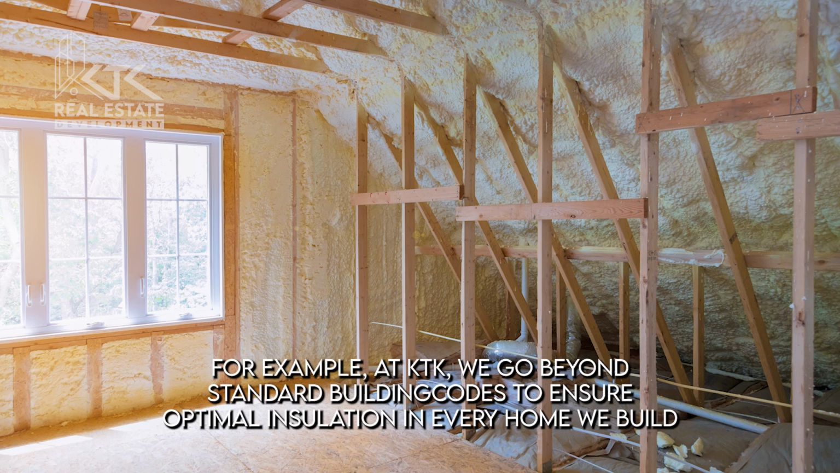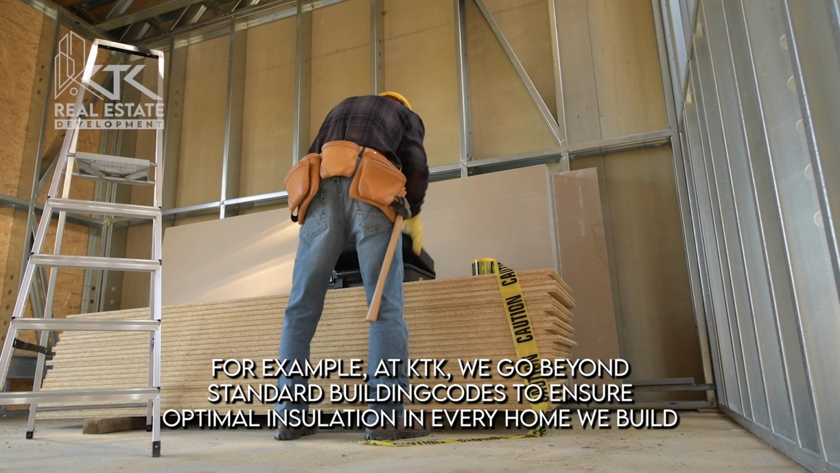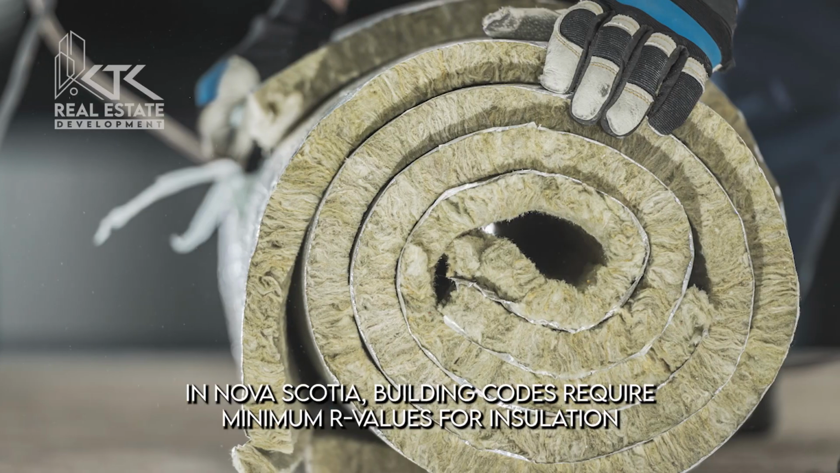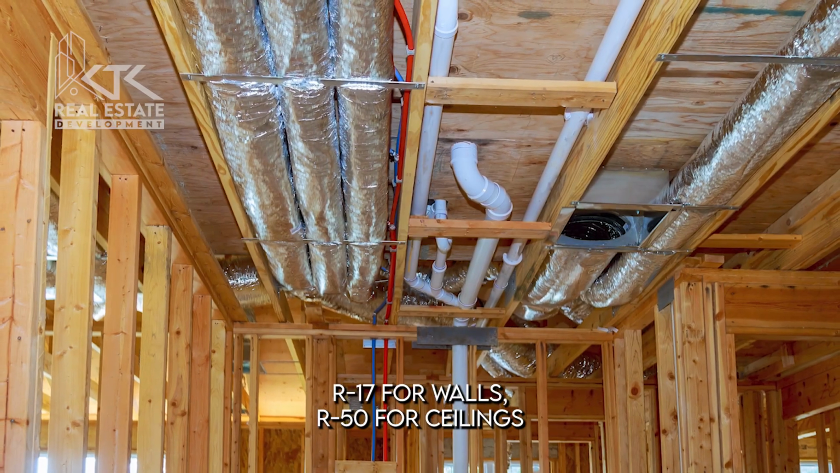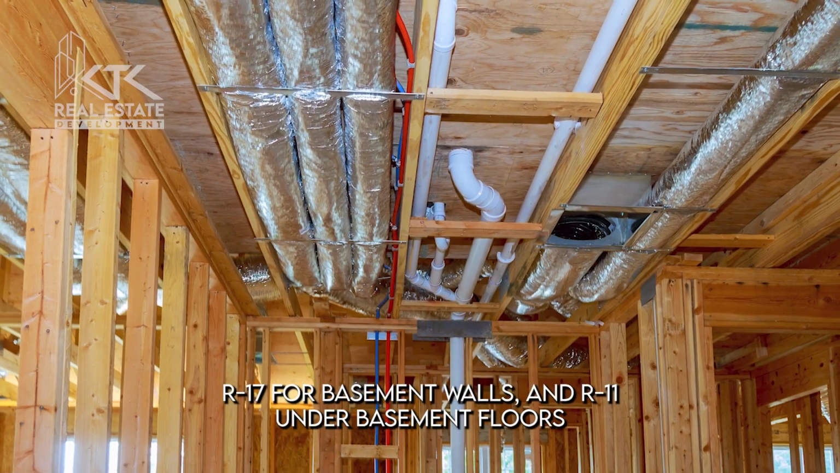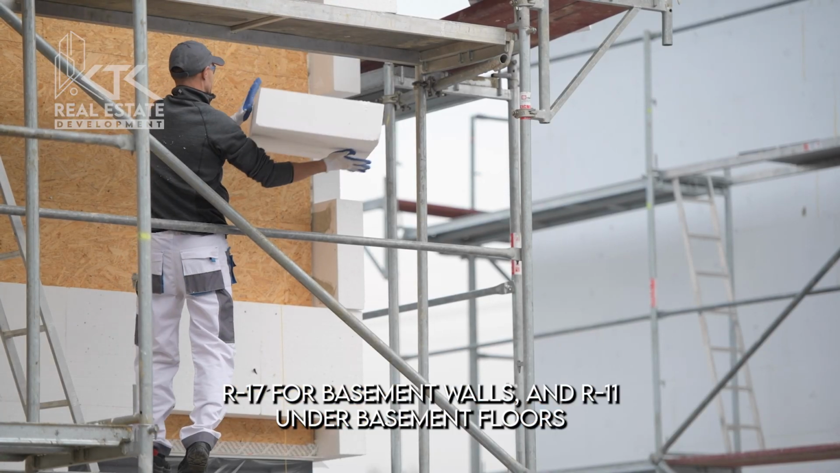For example, at KTK, we go beyond standard building codes to ensure optimal insulation in every home we build. In Nova Scotia, building codes require minimum R values for insulation: R17 for walls, R50 for ceilings, R17 for basement walls, and R11 under basement floors.